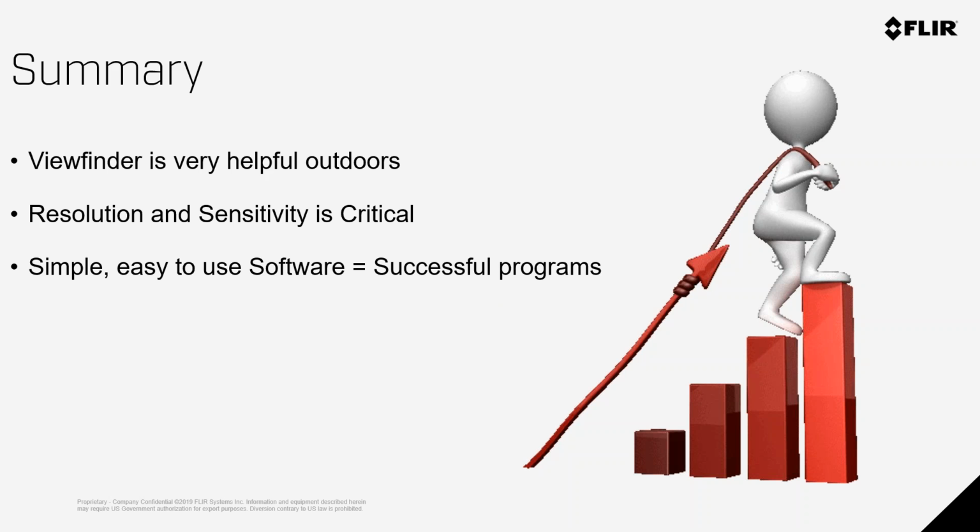This presentation wasn't long enough to go through all the fine details of the software. We wanted to hit the highlights. But we all know that software is a critical component of how you take the information that you see in the camera and translate that into, for your customers, your managers, the people that have to fix it. The easier it is to use, the better you'll be able to transfer that information and to keep justifying and showing payback for the investment you make.